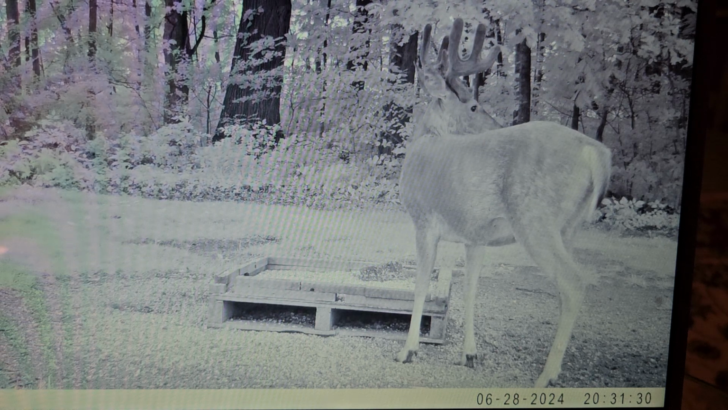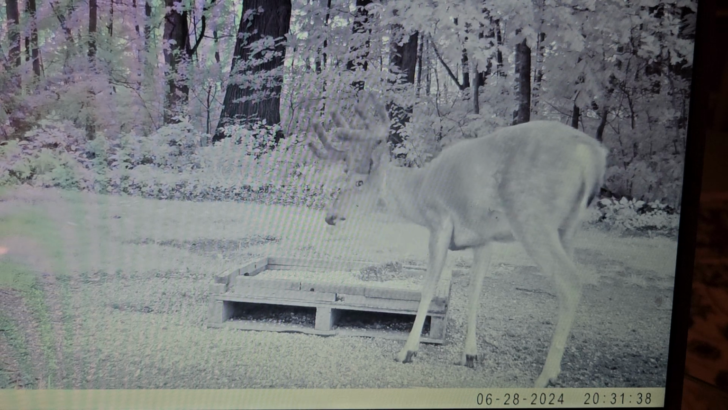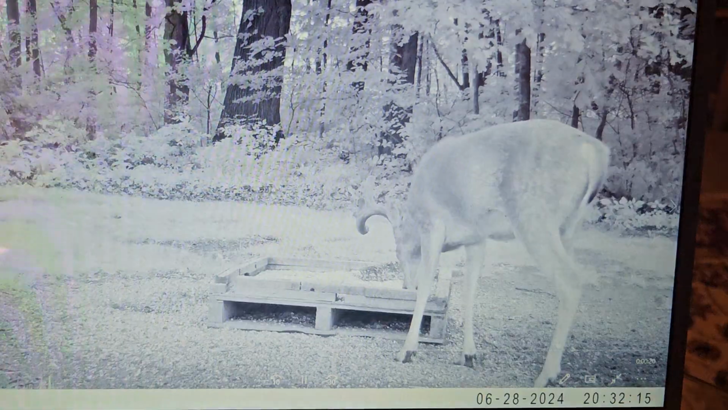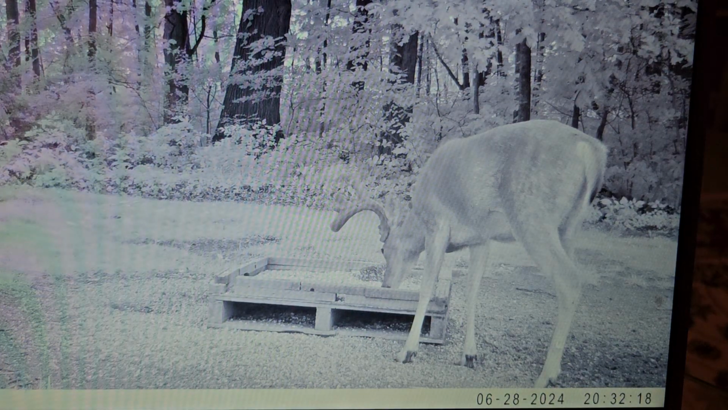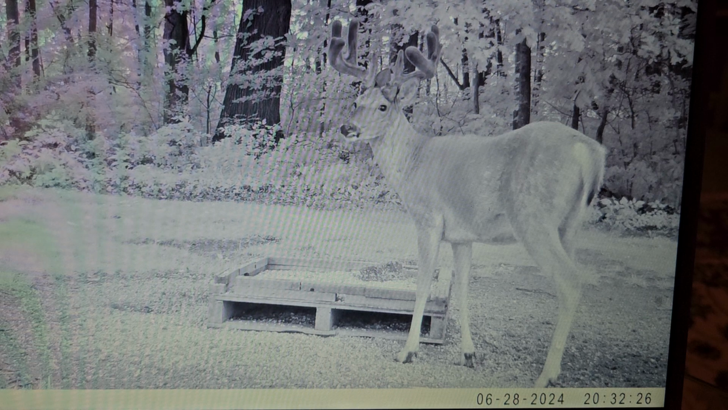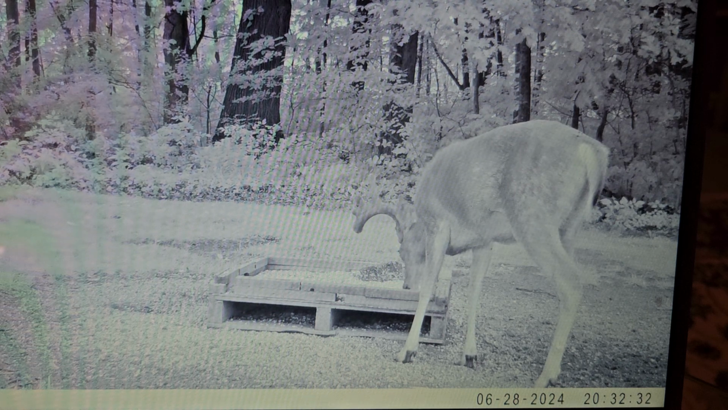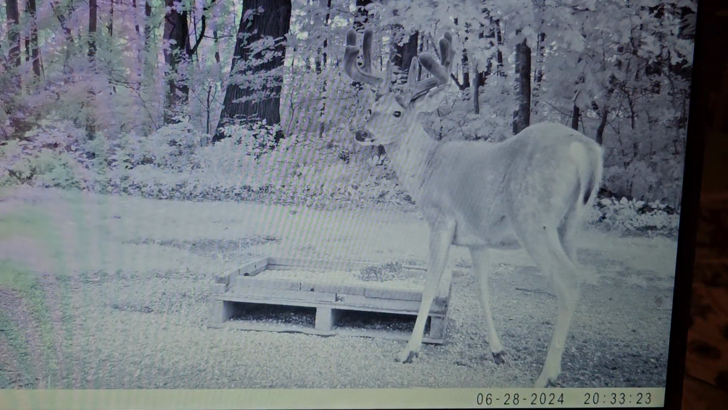Look at that G3. It's caught up with the G2. That's impressive. I think last year his G3s were longer than his G2s. Wasn't as wide as he is this year. But he was a nice buck last year. Definitely at least 120. Didn't have the mass, but I think he'll have the mass this year. He'll be at least 130. No doubt. Hopefully more.